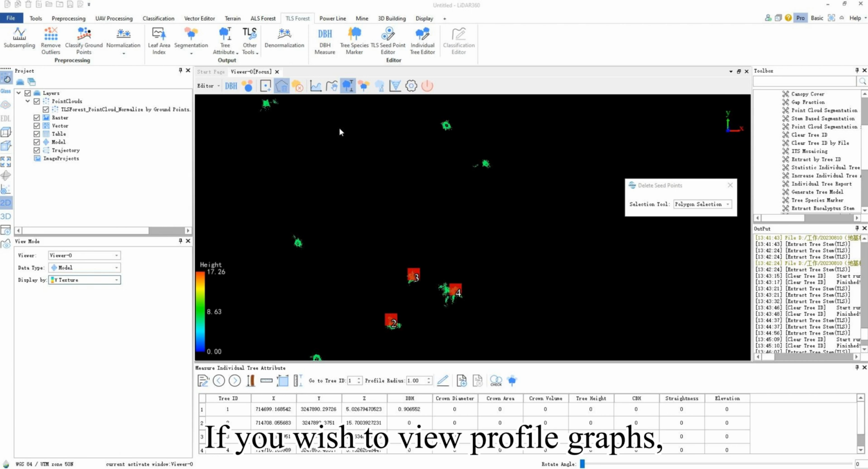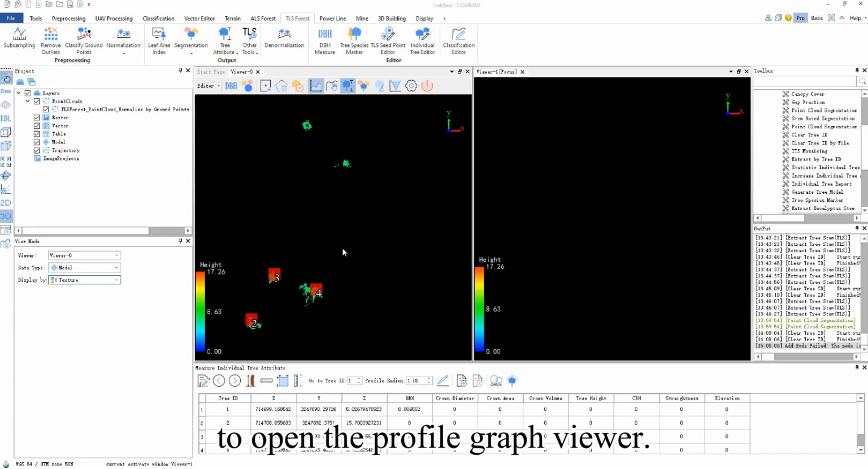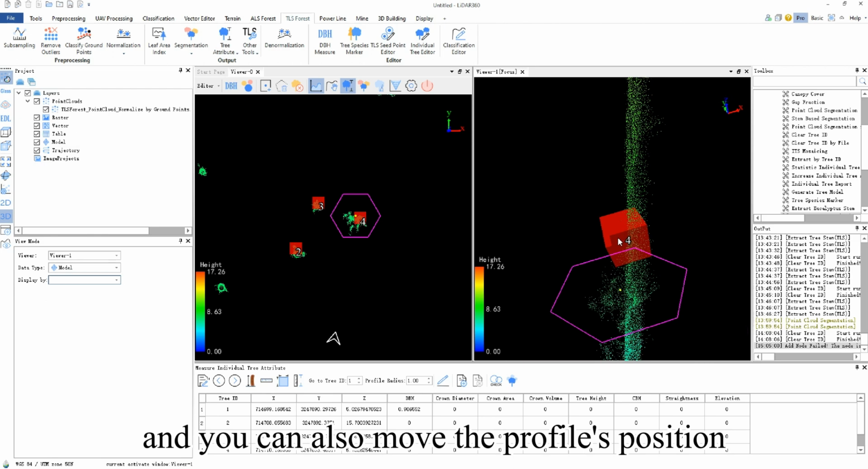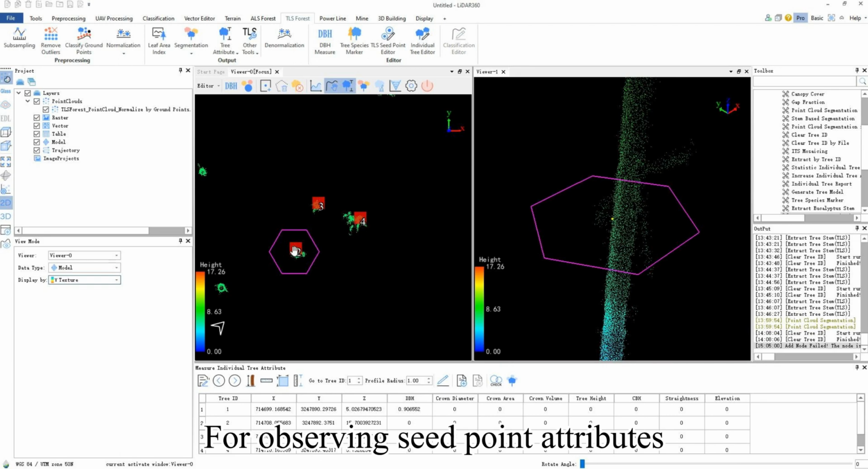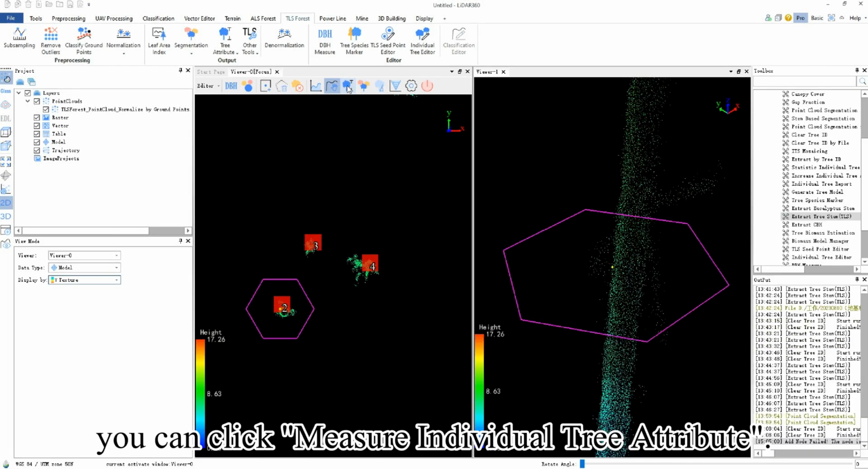If you wish to view profile graphs, you can click the Profile button to open the Profile Graph Viewer. You can create and edit profiles by drawing hexagons on the main window, and you can also move the profile's position using Pan Profile. For observing seed point attributes or performing measurements, you can click Measure Individual Tree Attribute.